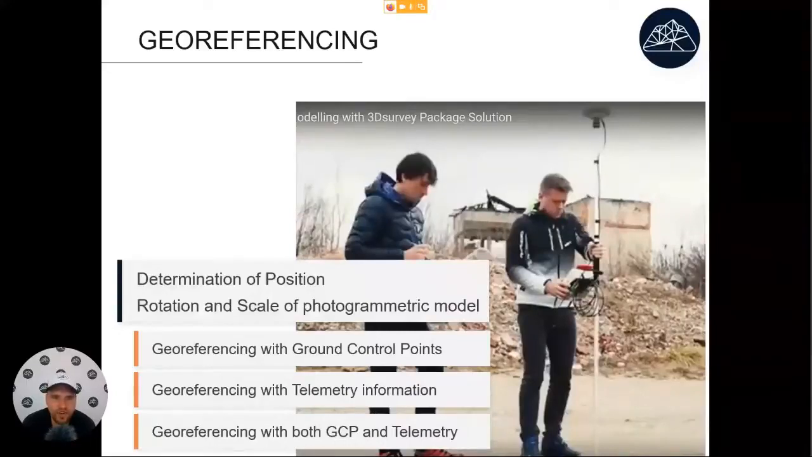Another option is to georeference with telemetry information. We can do that if we have an RTK drone that has centimeter grade accuracy of camera positions. But an even better option is to georeference with both GCP and telemetry, because with telemetry, you still have to know that the drone is flying, and for each measurement it will have less than 1 second. It's like mapping with GPS and only taking one measurement for each point you measure, it might not be accurate enough. So even if you have RTK GPS, it's still best to georeference with both GCPs and telemetry.